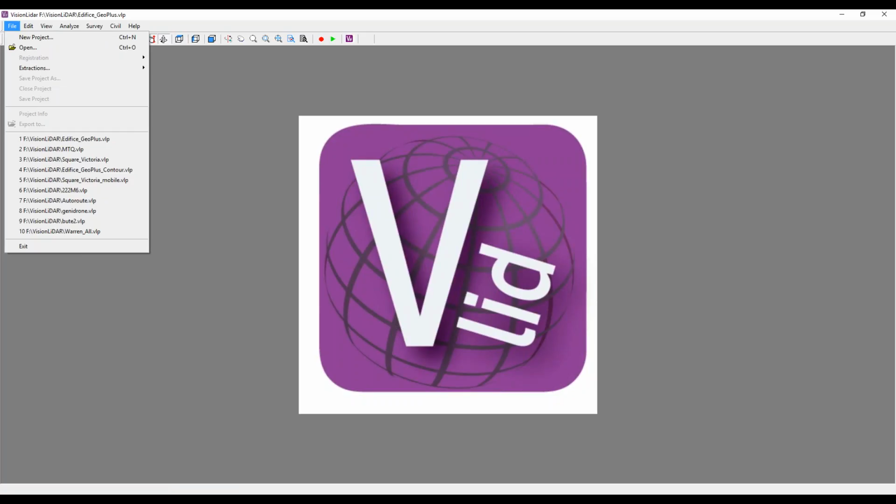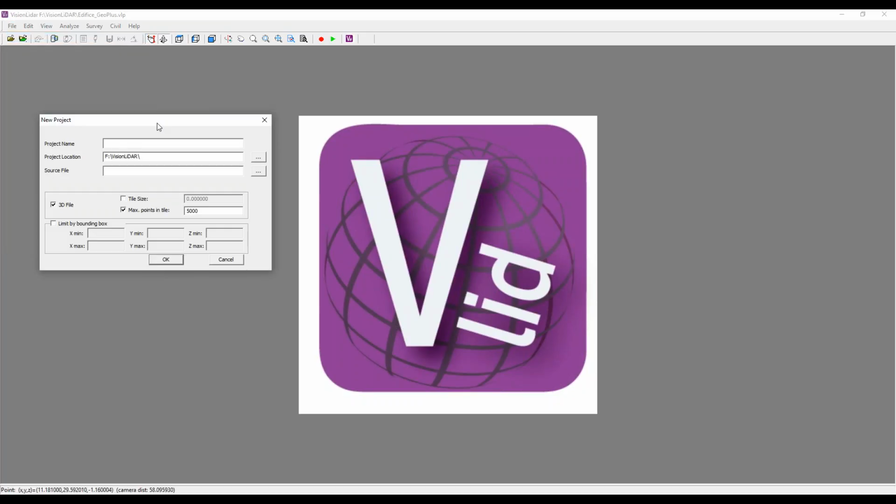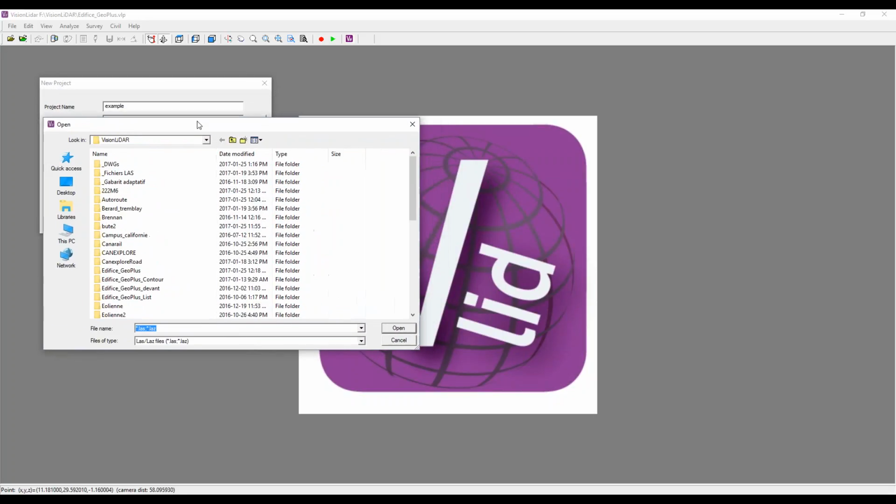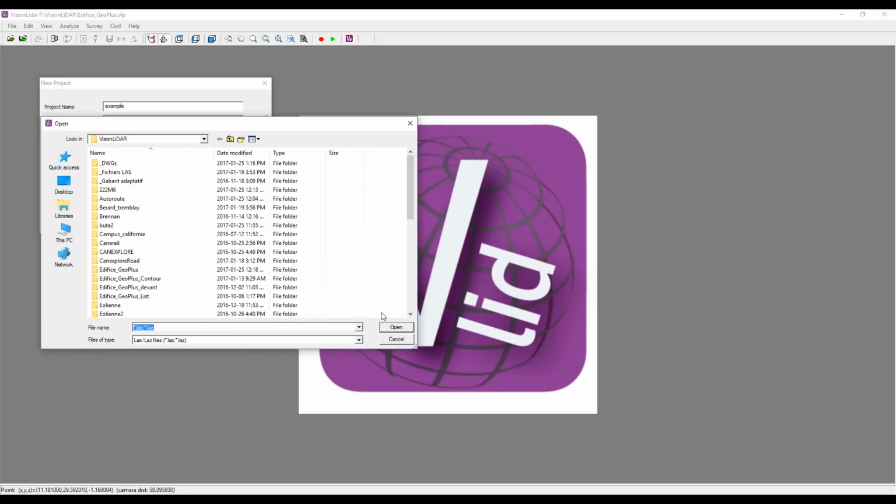So first of all, to start out, if you want to create a new project, it's simple: you just enter a name, give a project location, and set your source file. Your source file can be anything from a terrestrial, a mobile, or an aerial survey. And it can be any number of LAS or LAZ. Also, the compressed format is accepted, or E57, PTS, and also XYZ for that matter, CSV, and X3A type of files.